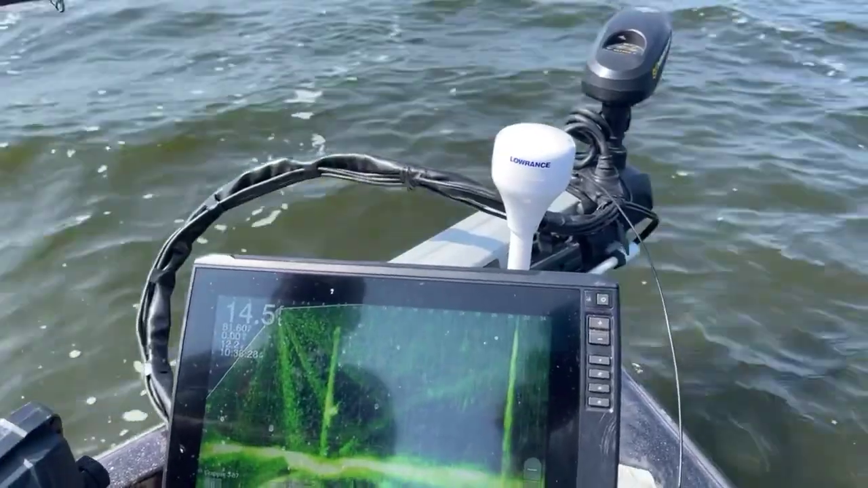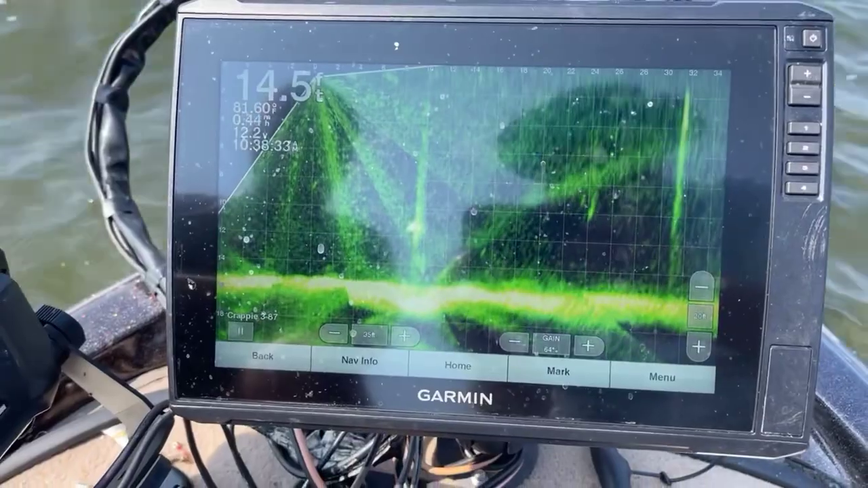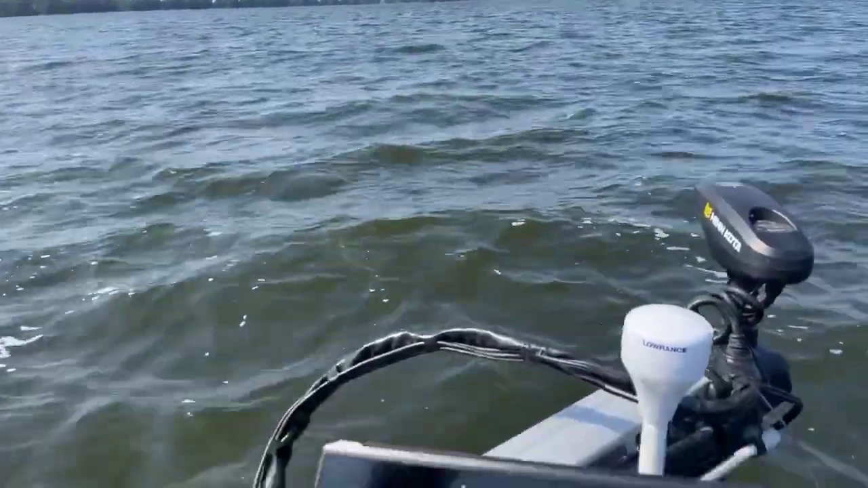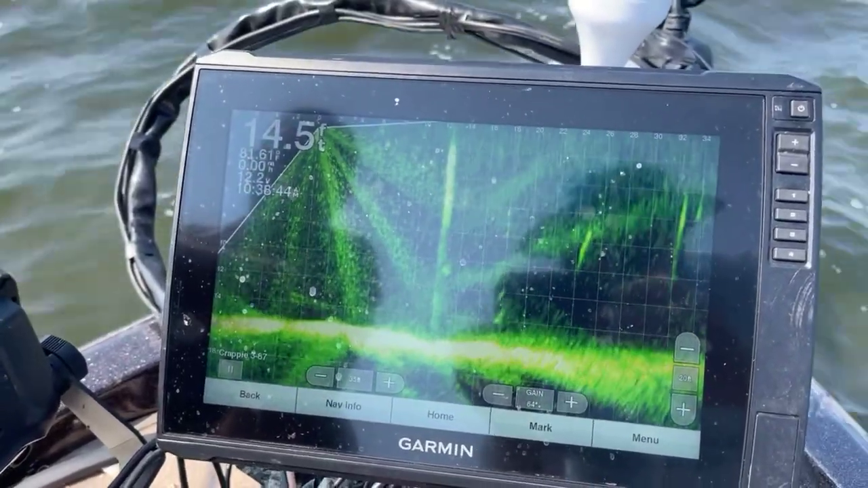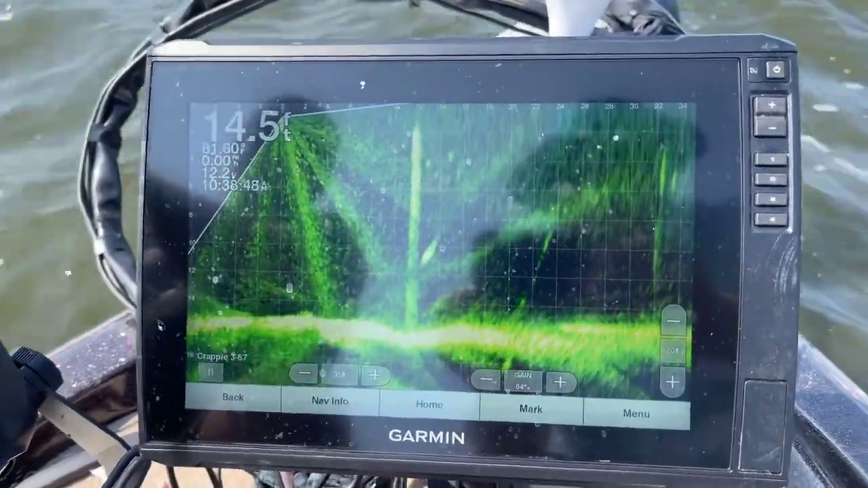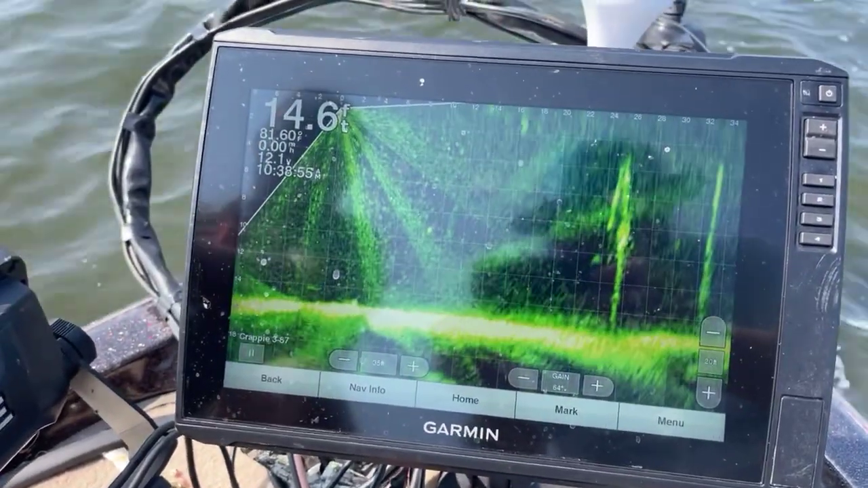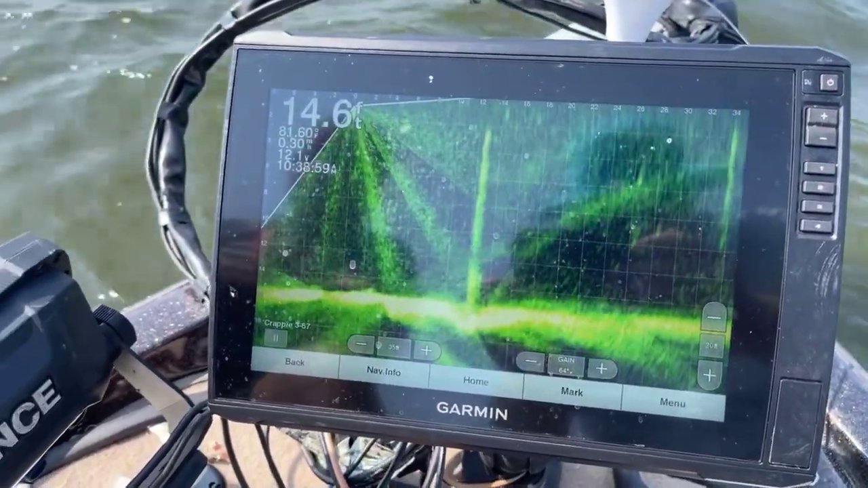It's a real nice one if we can catch him. Be the one to end on. Sucker's gonna spook on me if I don't hurry up and get him. There he went. See if he'll come back.